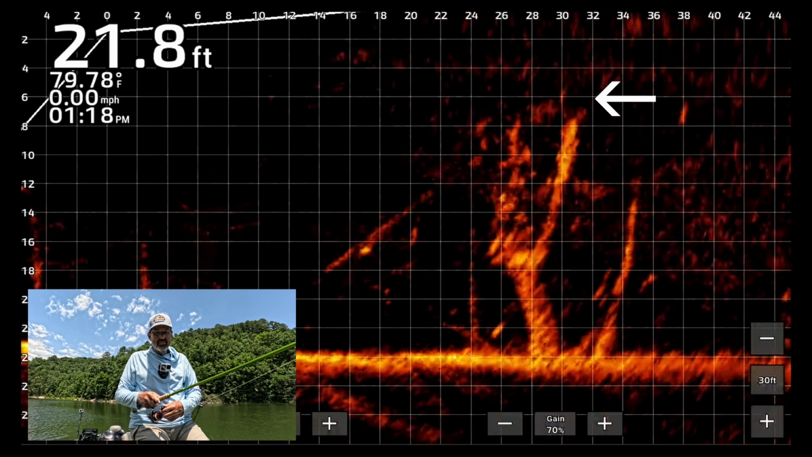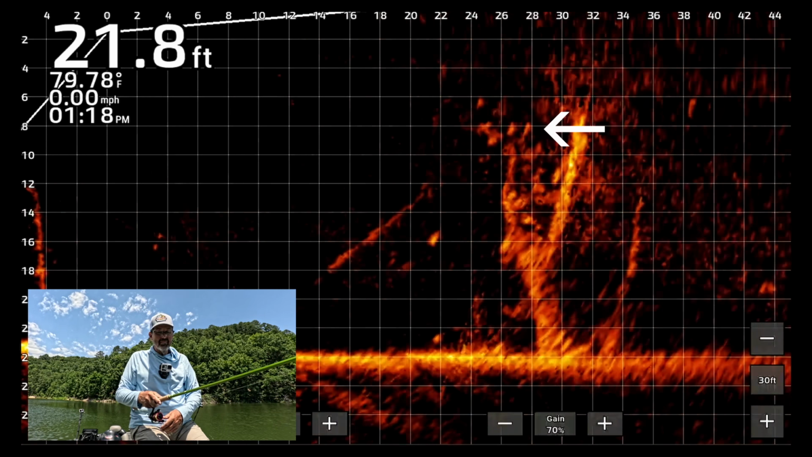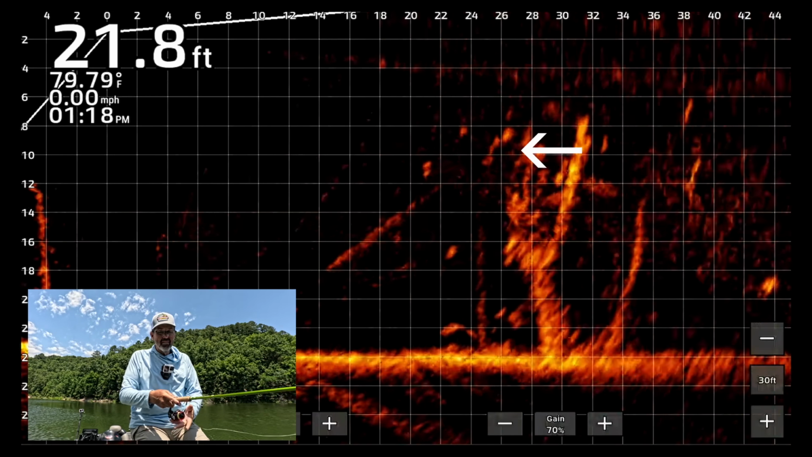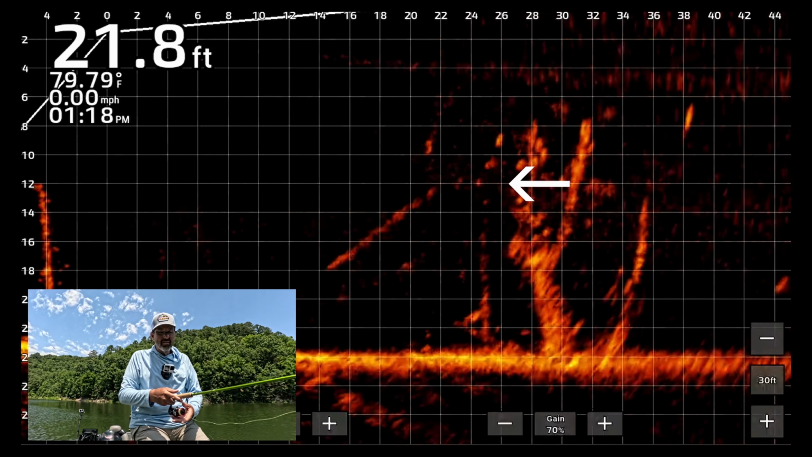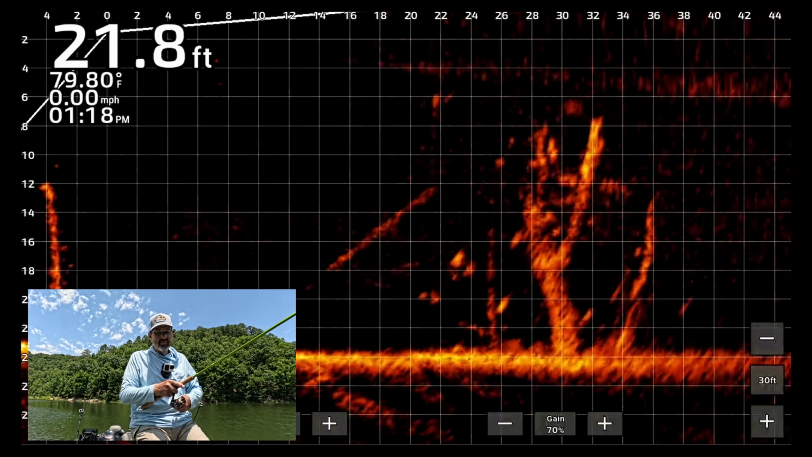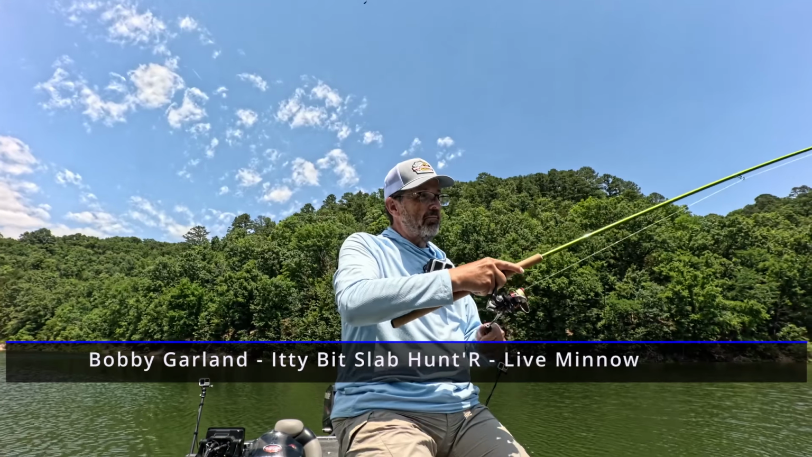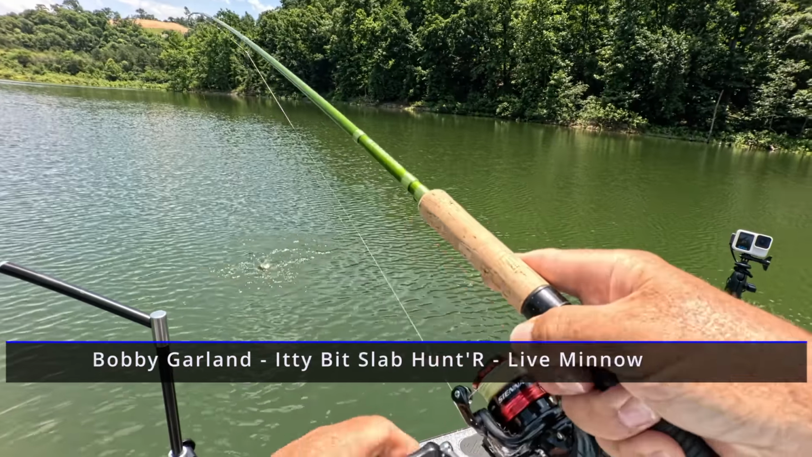I have tried throwing large and medium profile baits. I've also thrown hair jigs. The crappie have shown very little interest, at least for the moment. Tomorrow could be completely different. Saw him come out and get it on the drop. Little one.